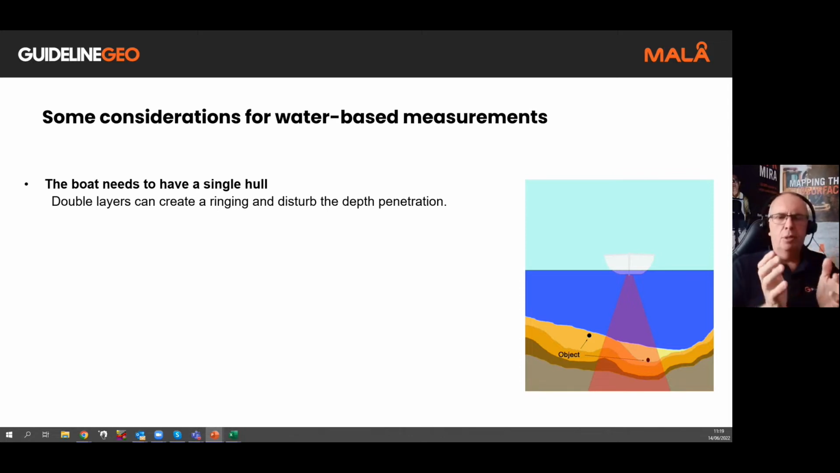If you have a double skinned boat, one of the things that I've done to get around that is to place the GPR antenna itself into a small rubber dinghy. Get that antenna as close as possible to the water itself, almost in contact with the water in effect, to maximize the energy into the water.